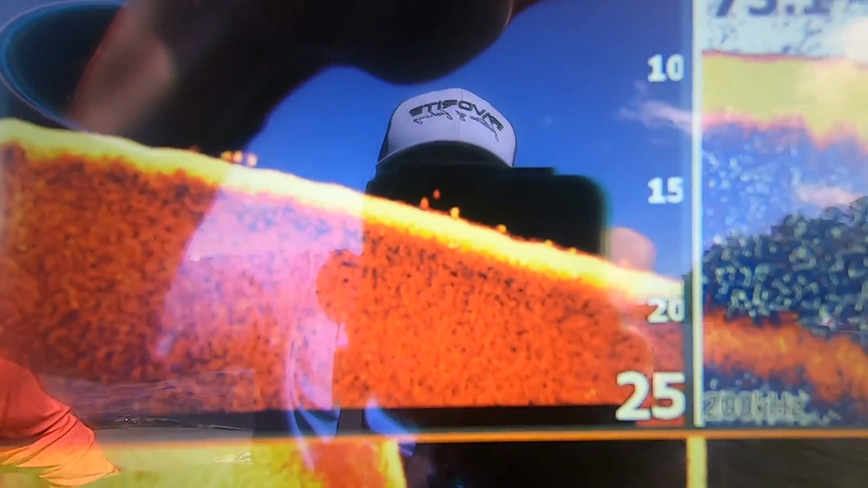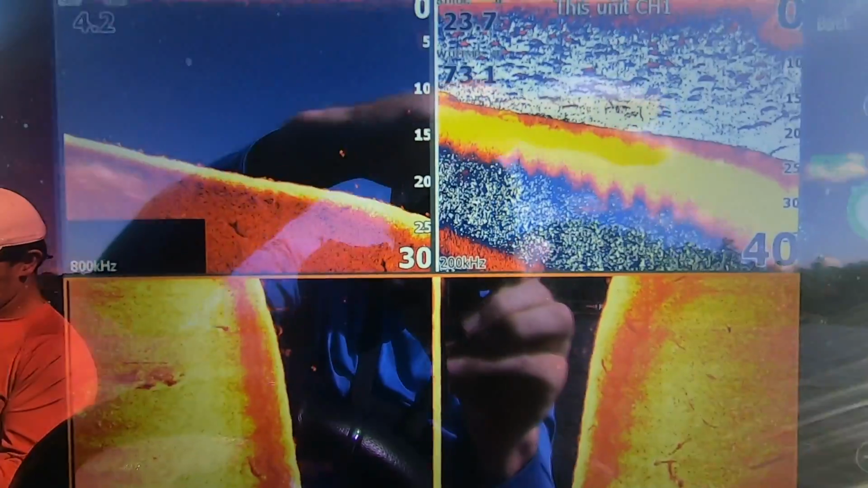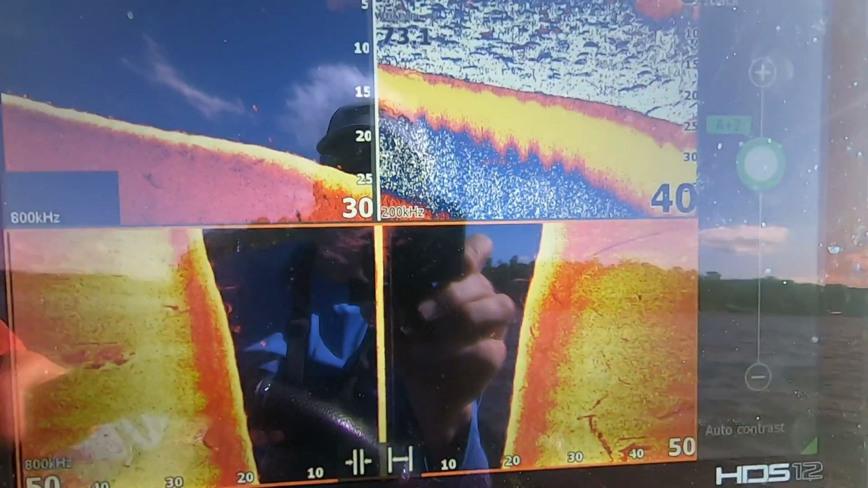Here we go. They're just now getting out there. I've been idling for these fish for days, y'all. I mean, literally days, and I have not been seeing them. They are just now showing up.